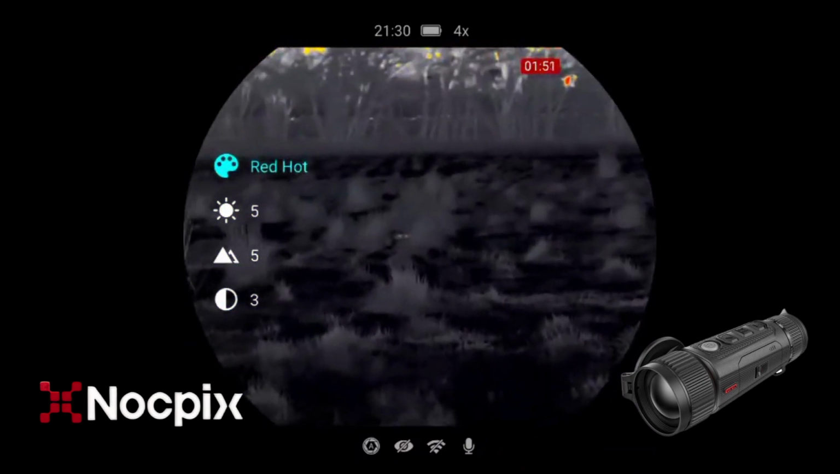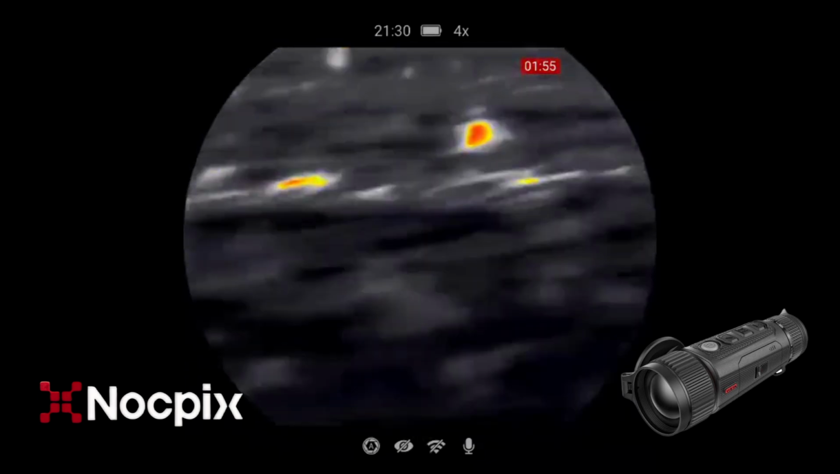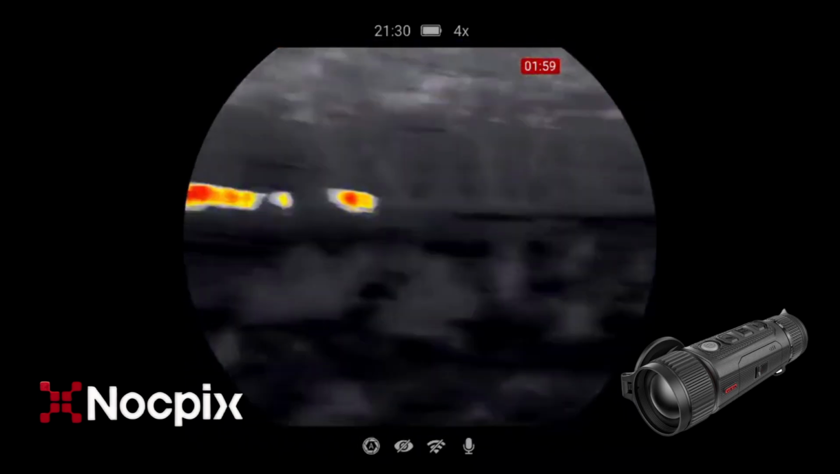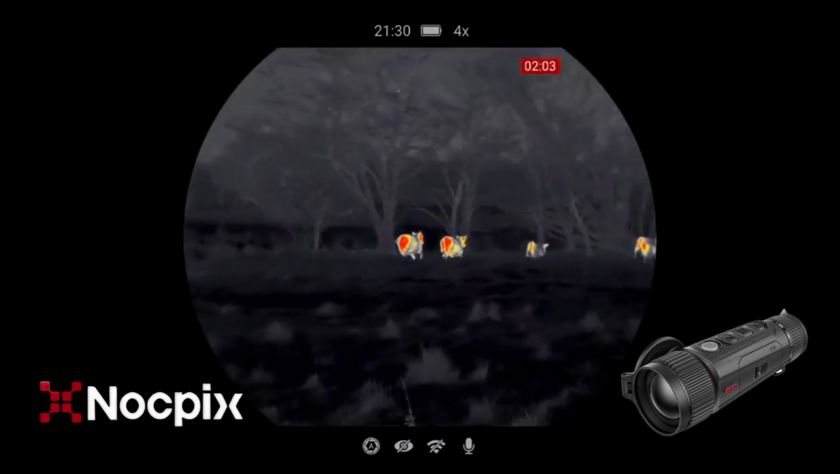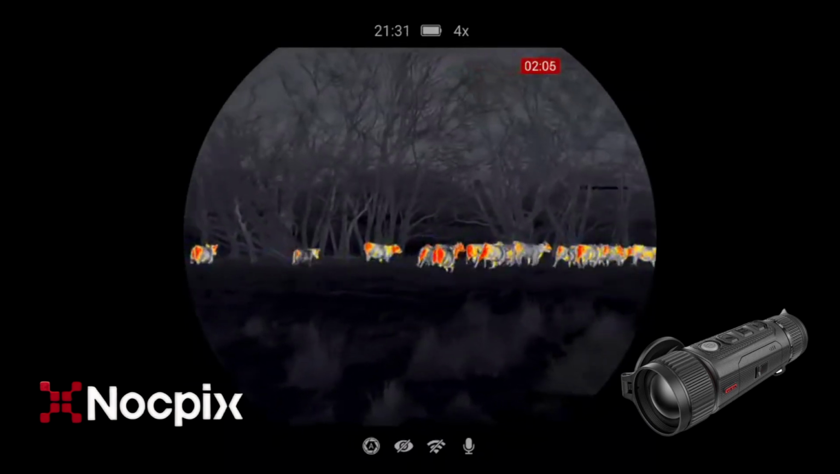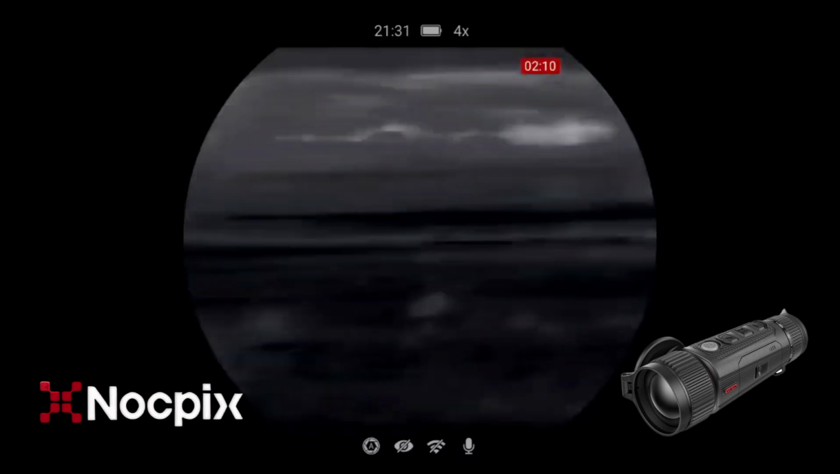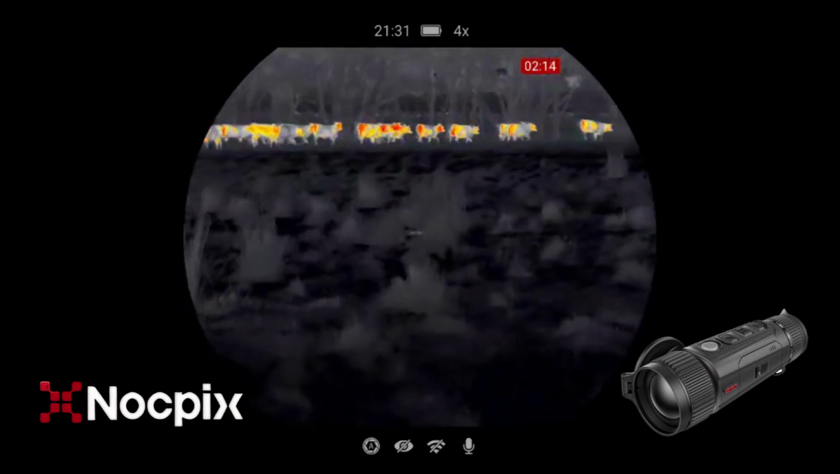Well, this is what thermal's good for. Tracking downed animals. Our first fox for the evening is right there. And the cows are making their way out of frame with haste. Whew, okay. Crisis averted. For me, anyway.